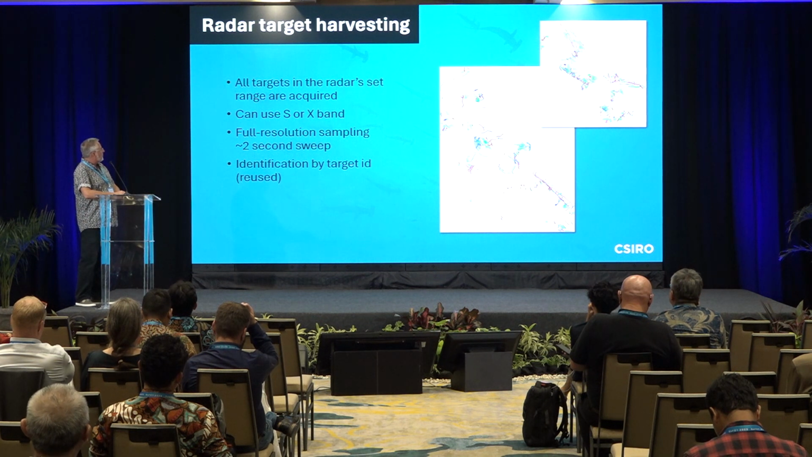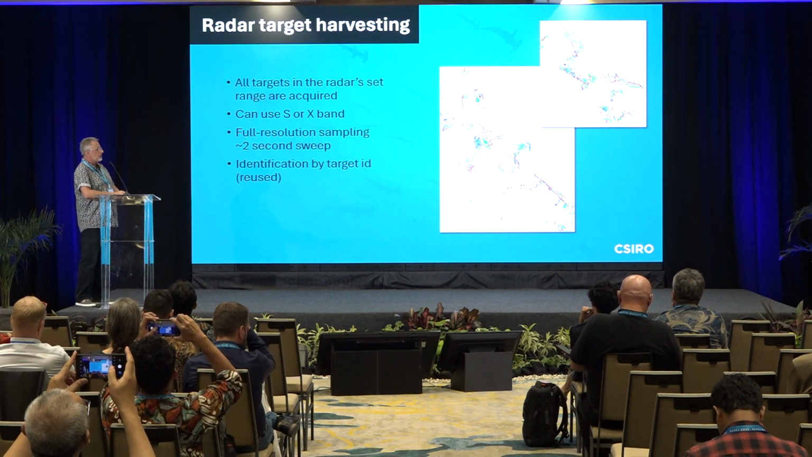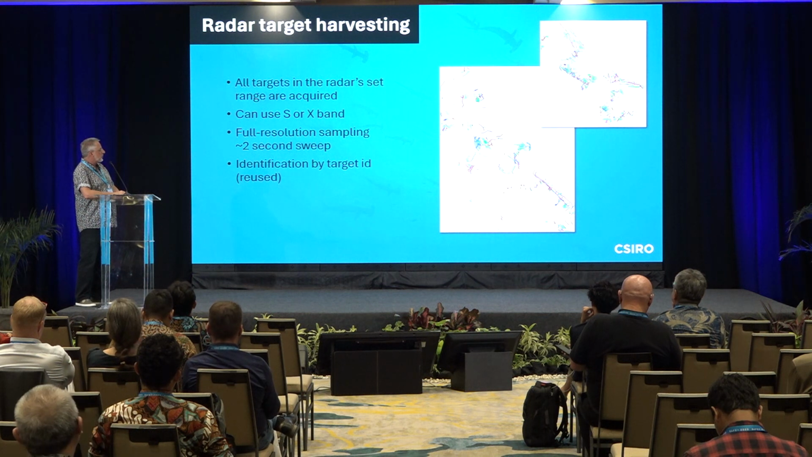We harvest all the targets in a radar's range. We use S-band or X-band, and we do a full resolution sampling, which is about a 2-second sweep, so we get the targets every 2 seconds. Targets are identified by their target ID, and you can see some real-world data here from some of our harvesting efforts.